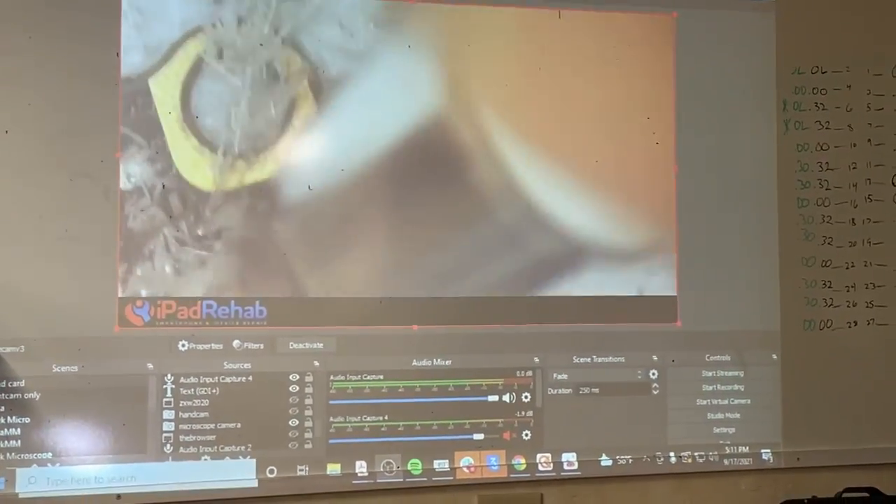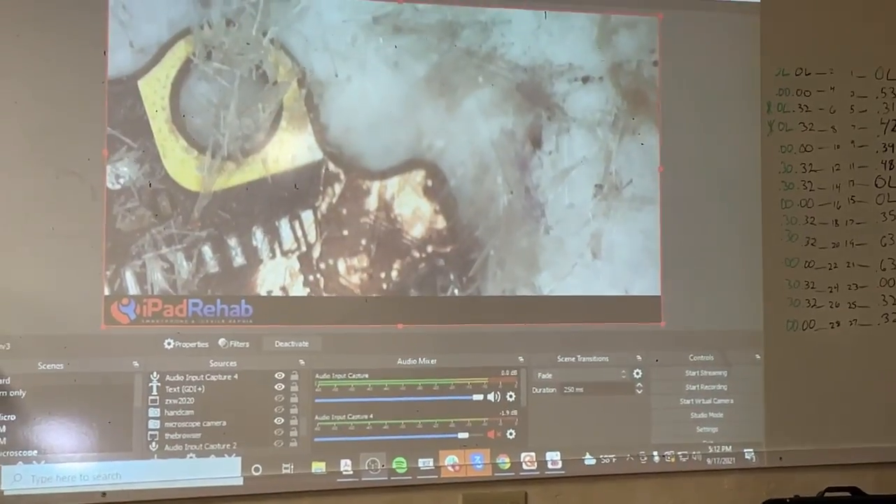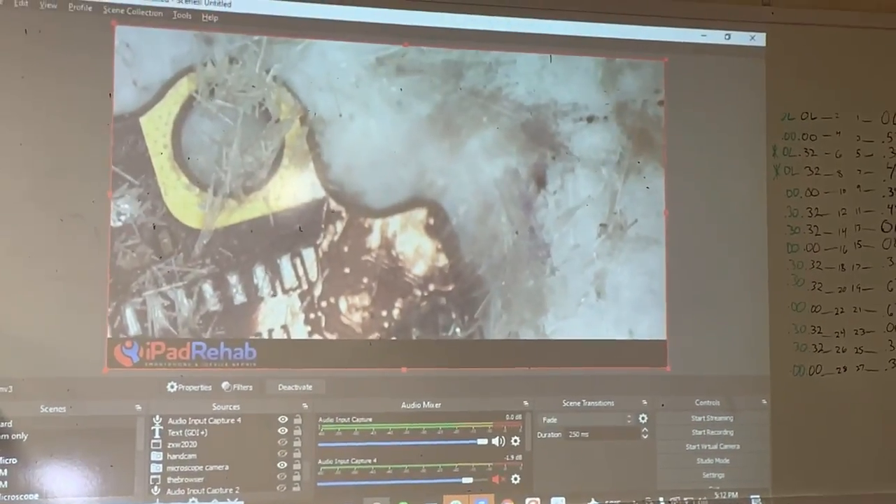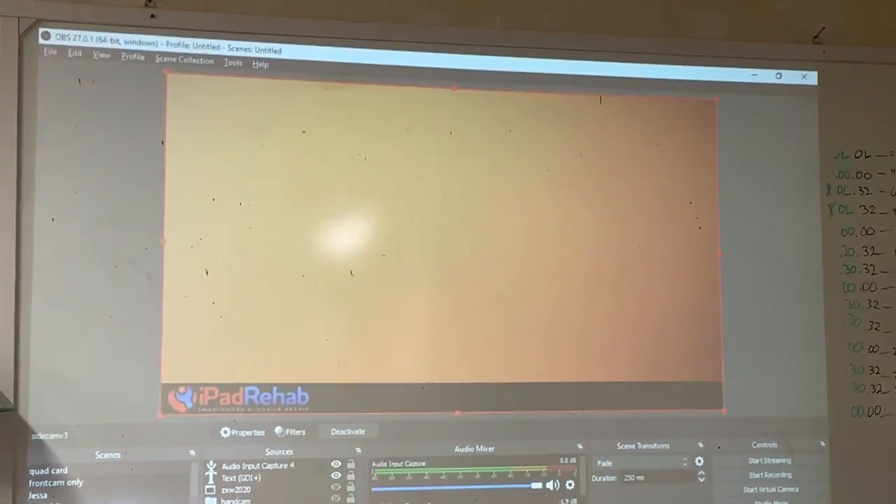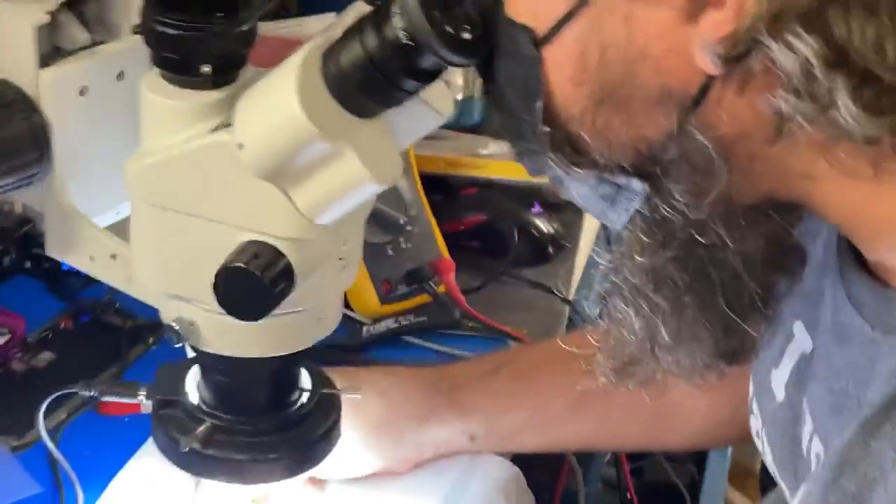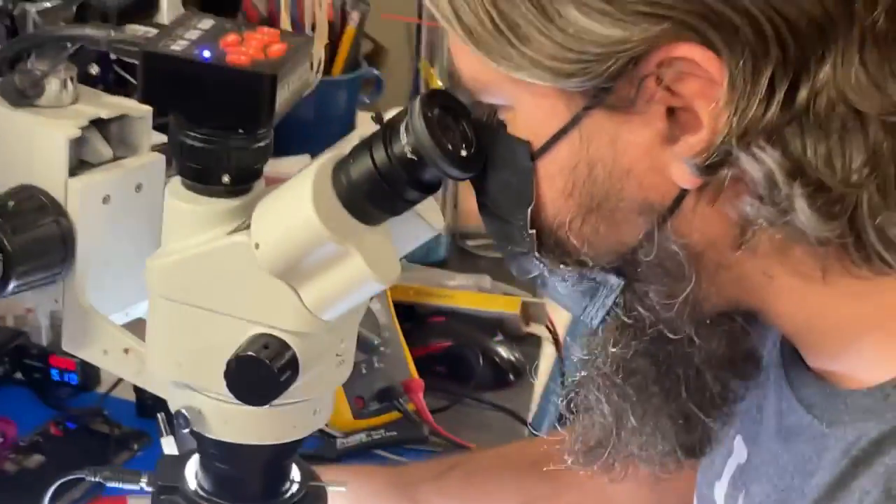Just letting you know, one of these is definitely going to go in your eye. It's unavoidable. It's happening. I have many layers of glass between my eye. I think you need to move your COVID mask up to your eyes. There. All right, perfect. Now you're cooking. Everyone admire Mark's beard straight out of Florida.